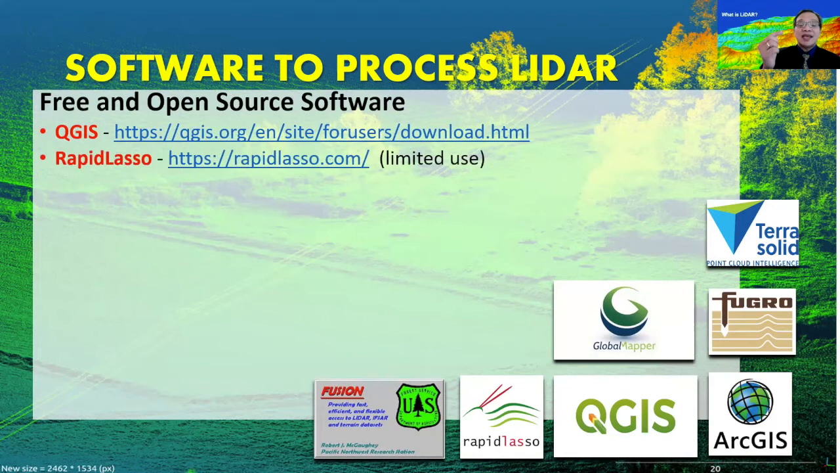Rapid Lasso is a plug-in for QGIS, as well as for most of the famous GIS software like ArcGIS. Rapid Lasso is particularly a plug-in for LiDAR processing. It's free and can do some useful work on LiDAR, but it has some limitations, which you'll know when you work on Rapid Lasso.